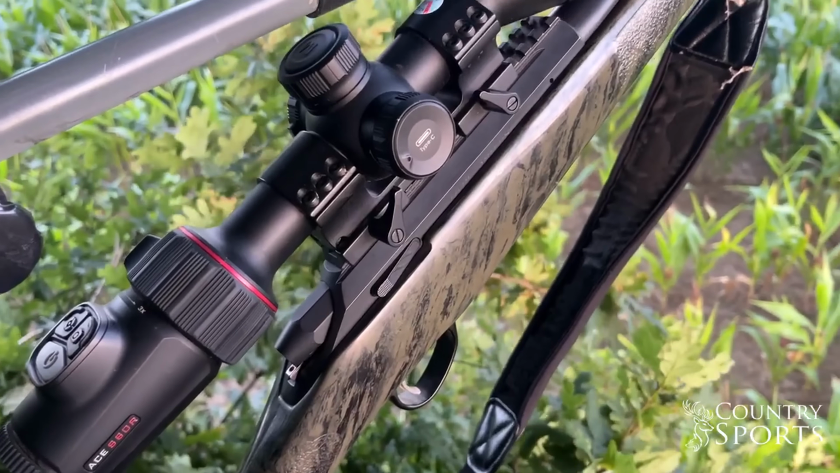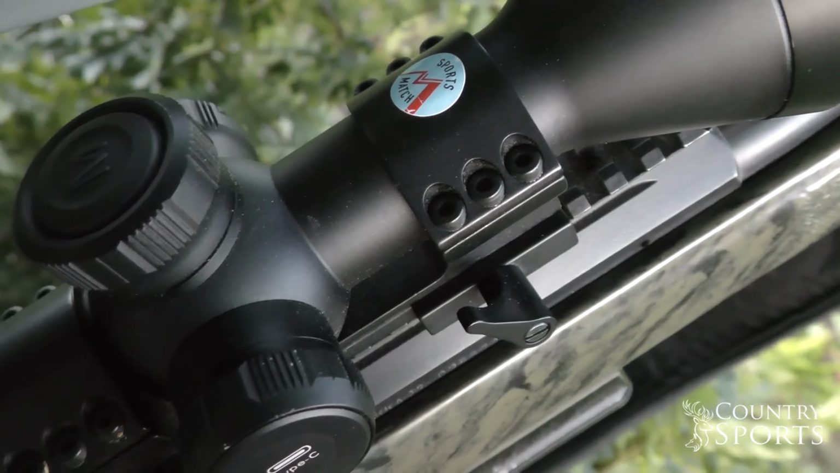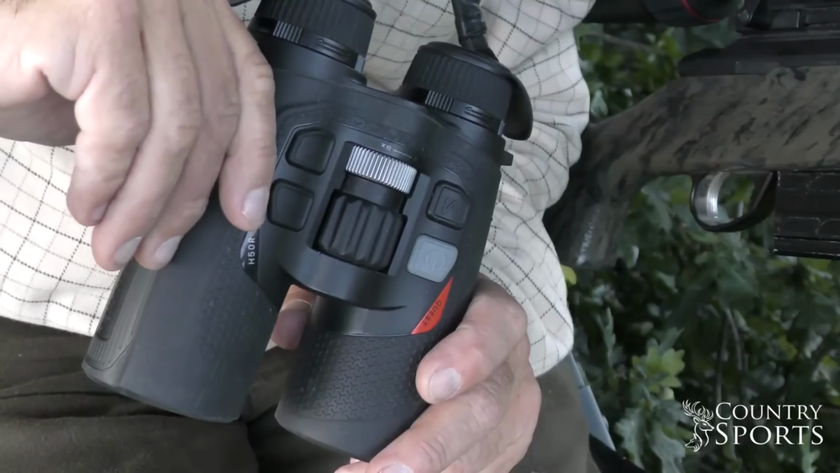So I brought up the Tikka .223. It's a custom rifle that's topped off with a Nocpix S60R, attached with a Sportsmatch quick release mount. I'm also using the Quest thermal binoculars, also from Nocpix, so I'm completely covert this evening, and at this sort of range that's definitely going to be a good thing.